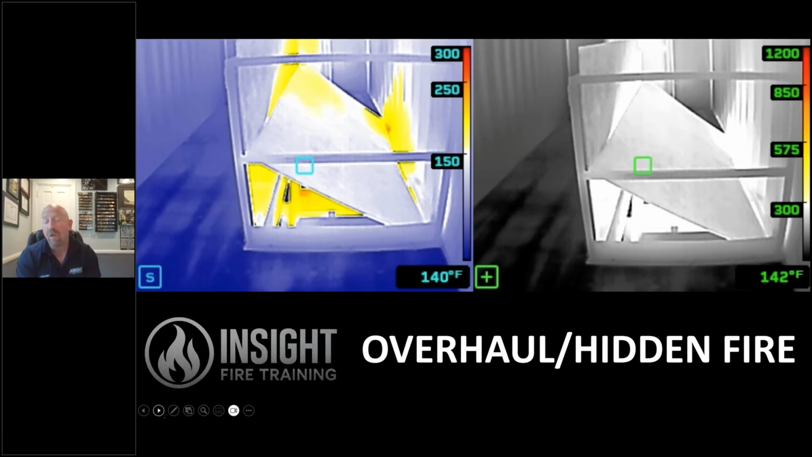You need a tactical advantage because some of them are going to hide heat signatures even with survey mode. You need to trust your training. And like I was taught years ago when we did overhaul, we pulled ceiling or lath and plaster or drywall until we got to clean wood. And then we always had a senior officer walk through and look to see what they missed.